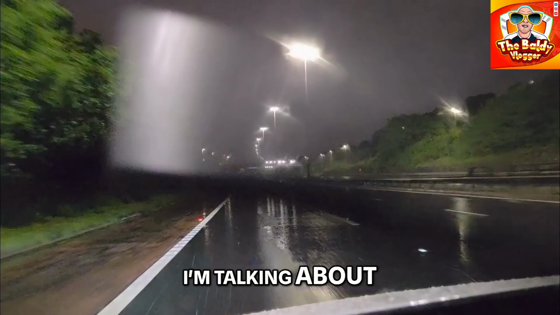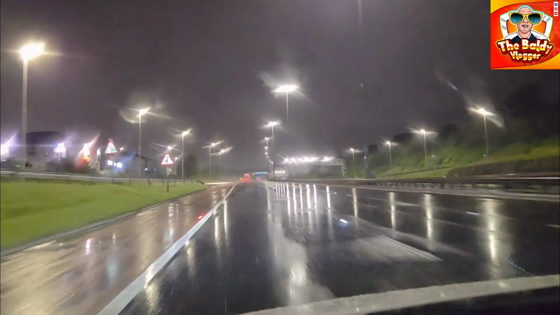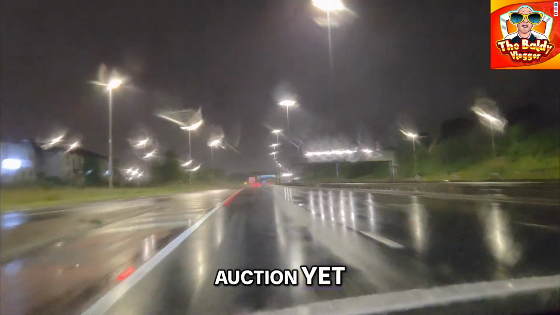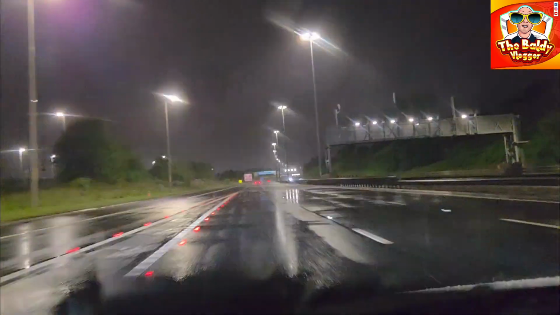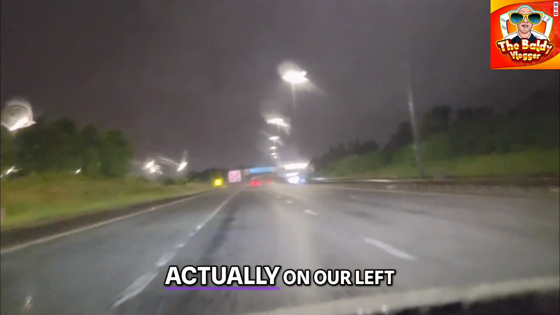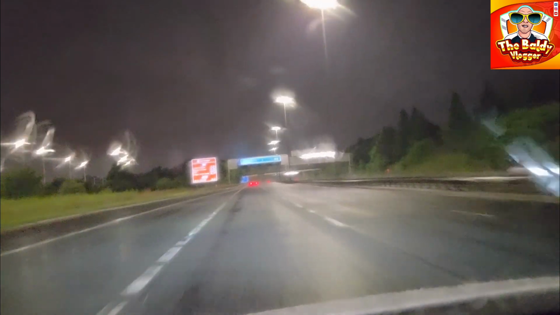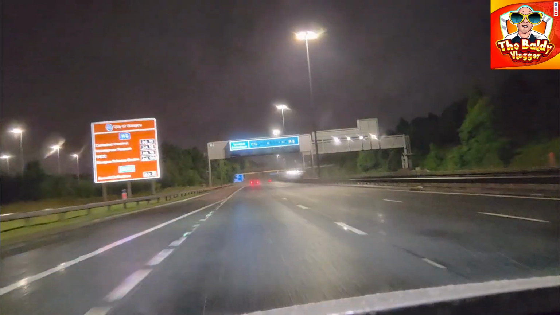Welcome to Scotland. The weather I'm talking about. We've got the auction, no it's not the auction, you won't see the auction yet. The auction will be on our left. The prison's actually on our left. The auction's quite a way off yet. The prison's pretty soon, I think.